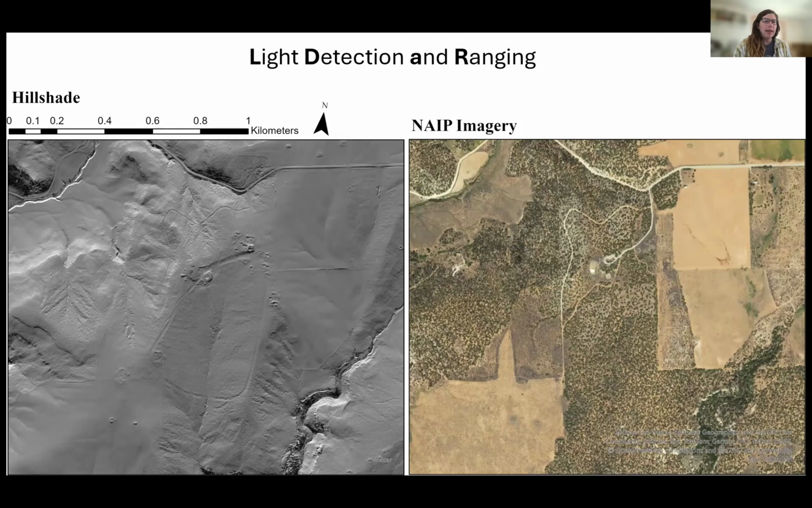On this screen, I have two images, and these two images show the same parts of the landscape. On the left, I have what is called a hillshade. This is the traditional way that LiDAR is presented in archaeological publications. It is just one way of visualizing the landscape through the use of LiDAR data.